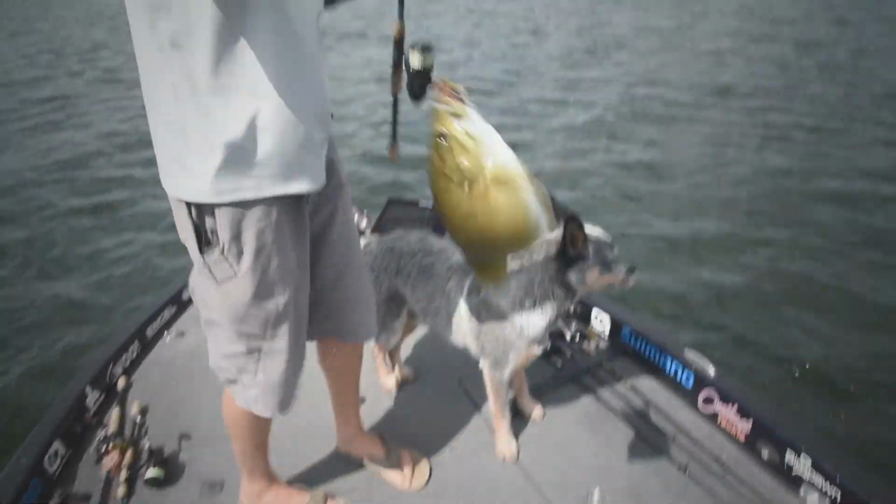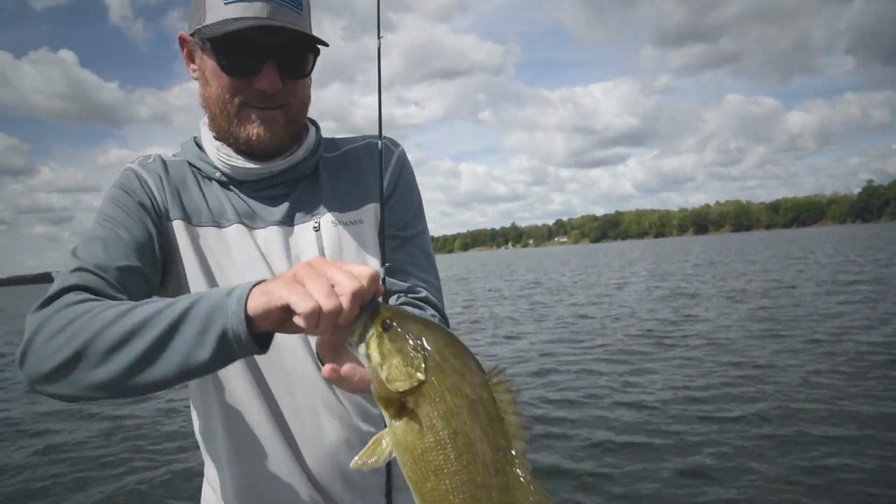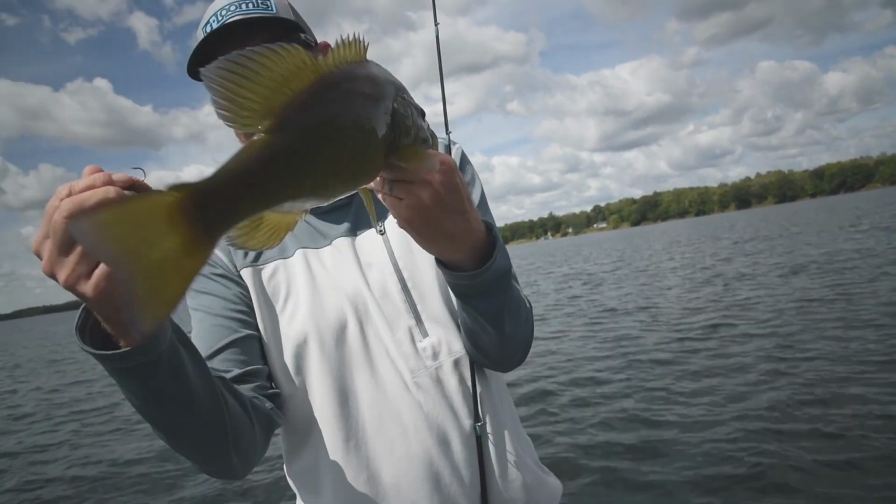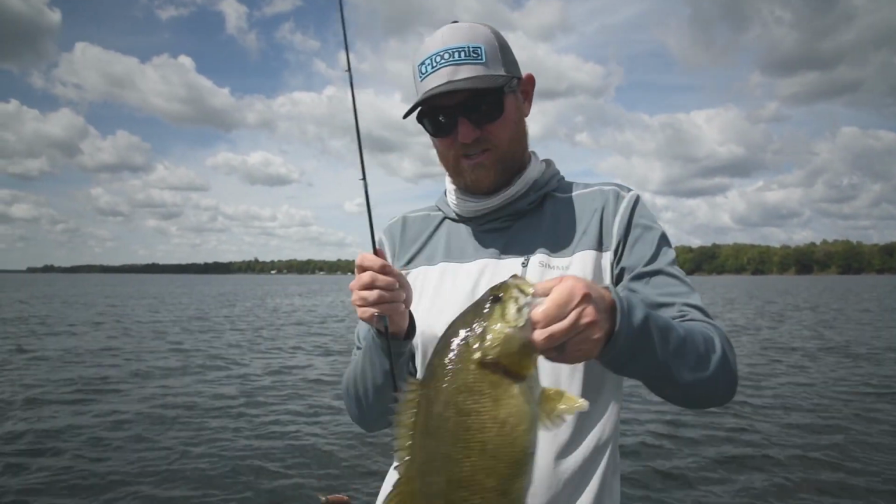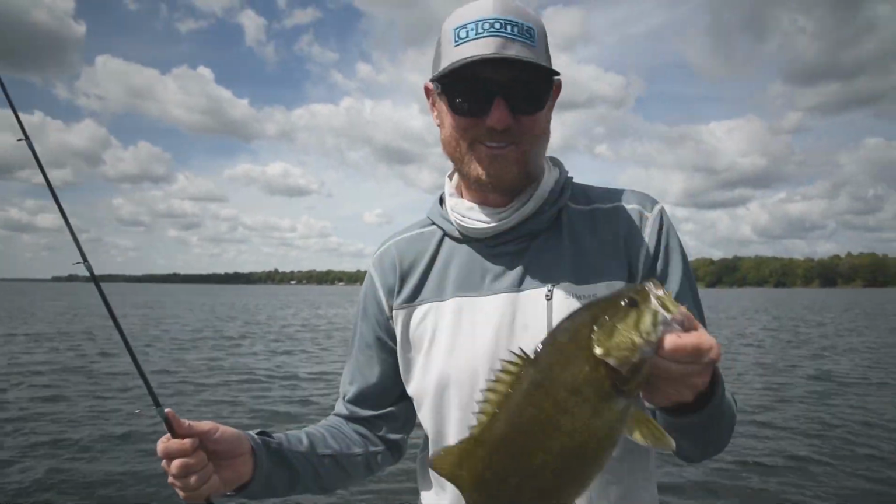Just like that. Those fish are gonna hang out right there. And I can literally see my bait come down to them. I watch that fish come over to that rock and eat it. Pretty awesome. Let's see if there's another one down there.